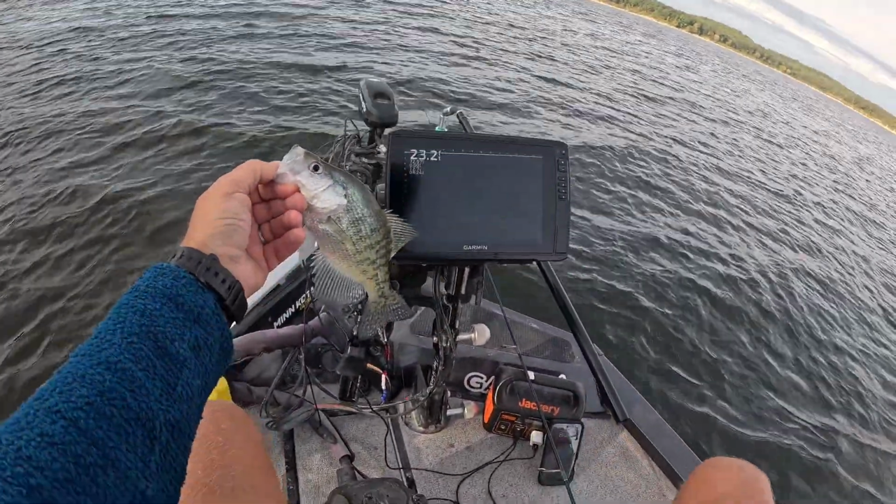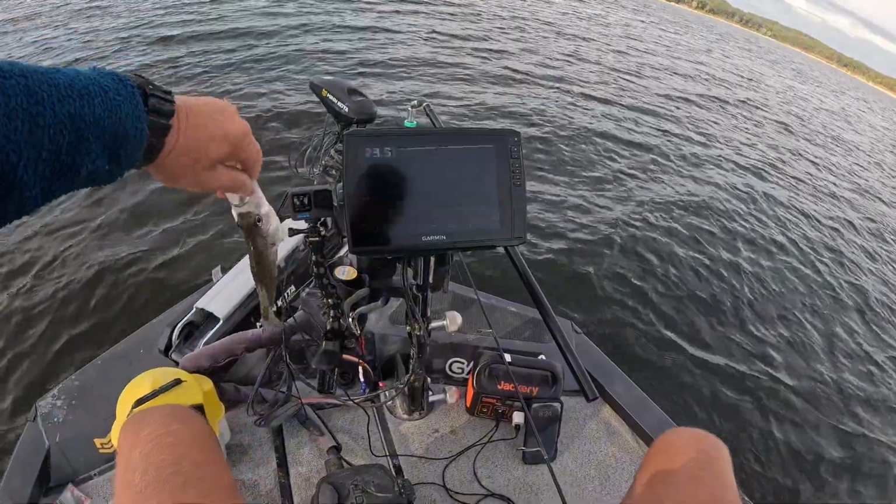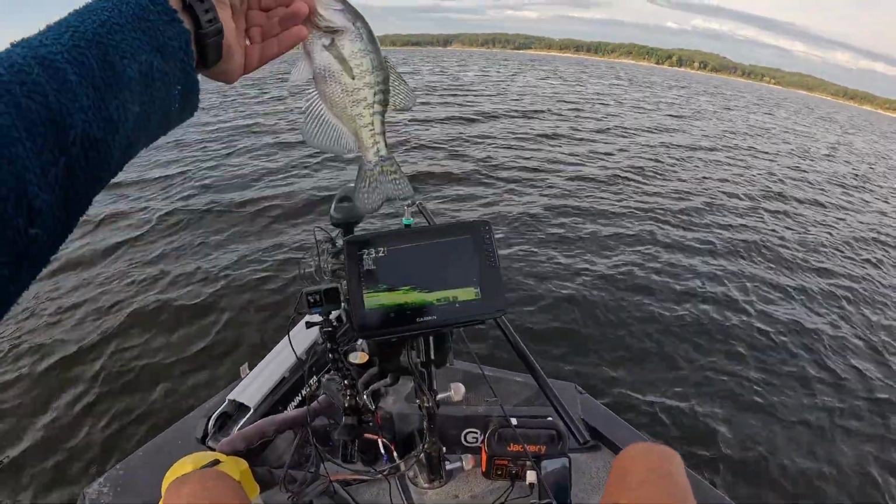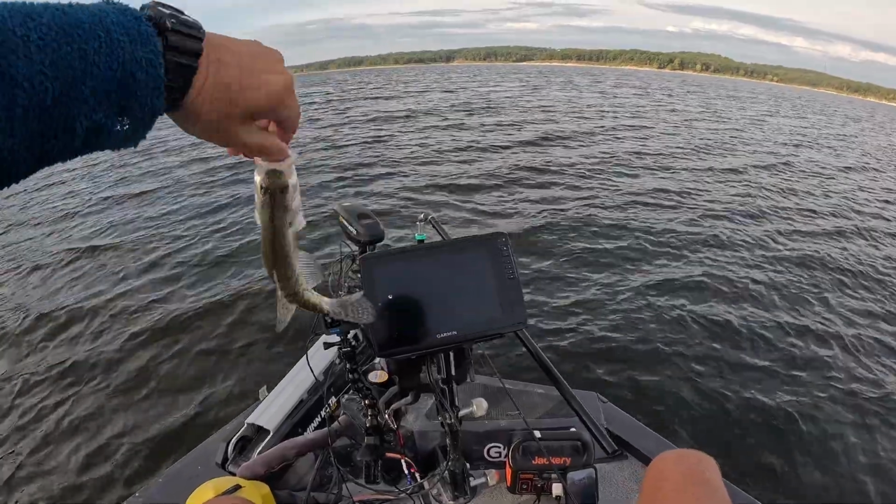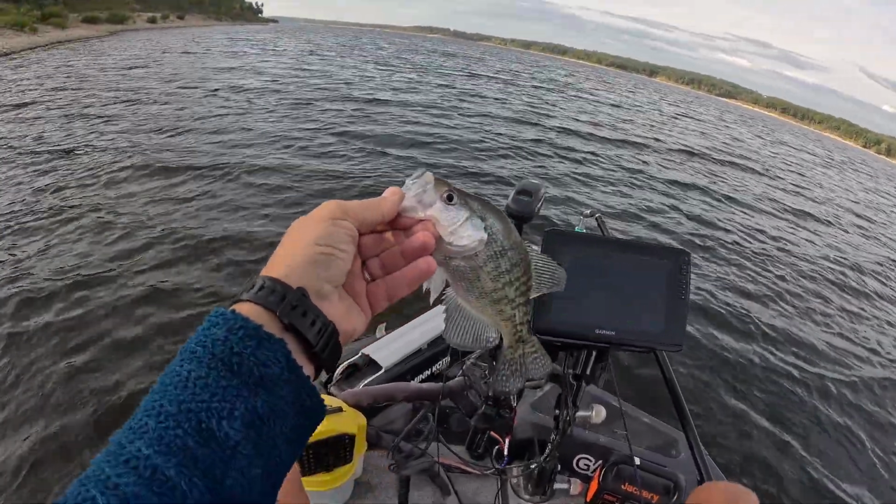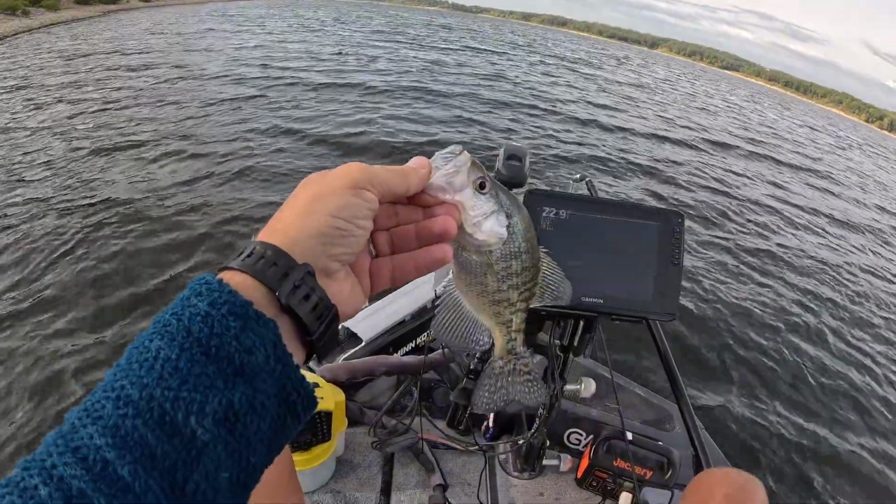He'd probably count as a keeper. It's a lot different than that 13 I was just holding, but as far as keepers go, he's at least a keeper. 9.5 probably. Of course, we're letting them go today. Still fun to catch. Glad they're feeding.